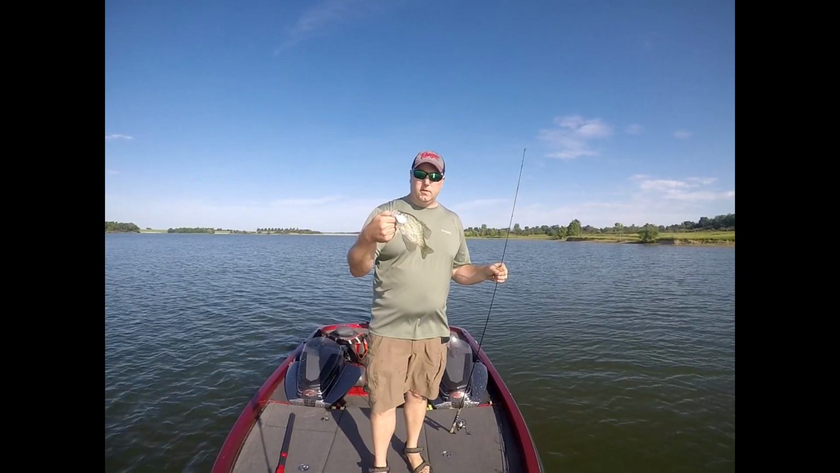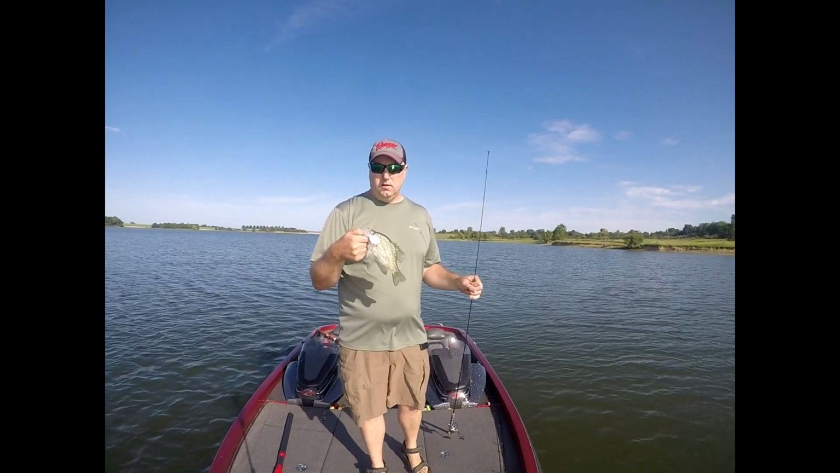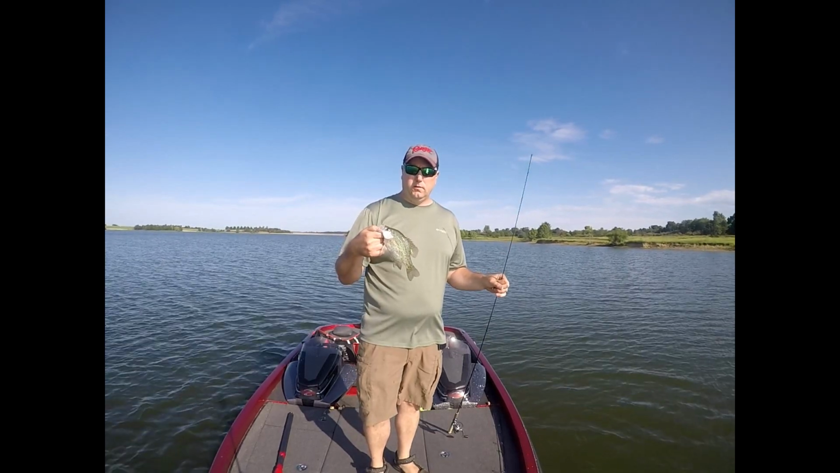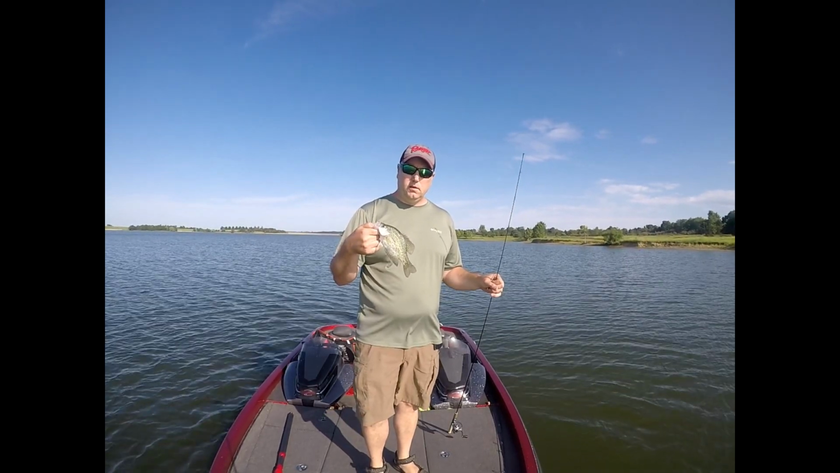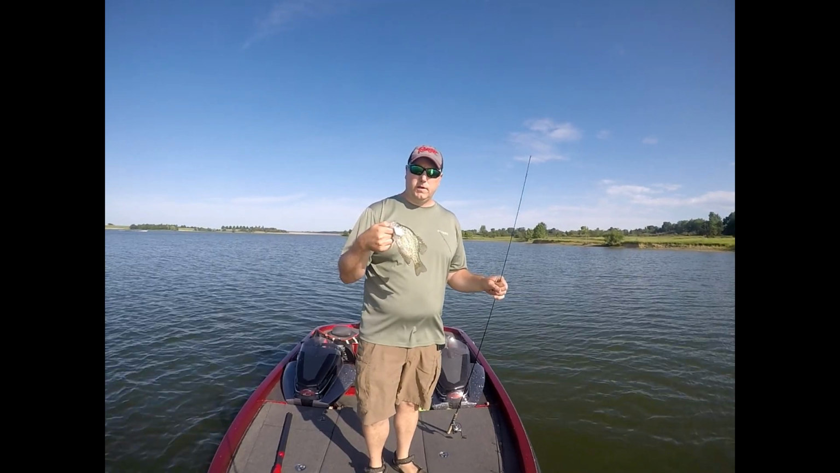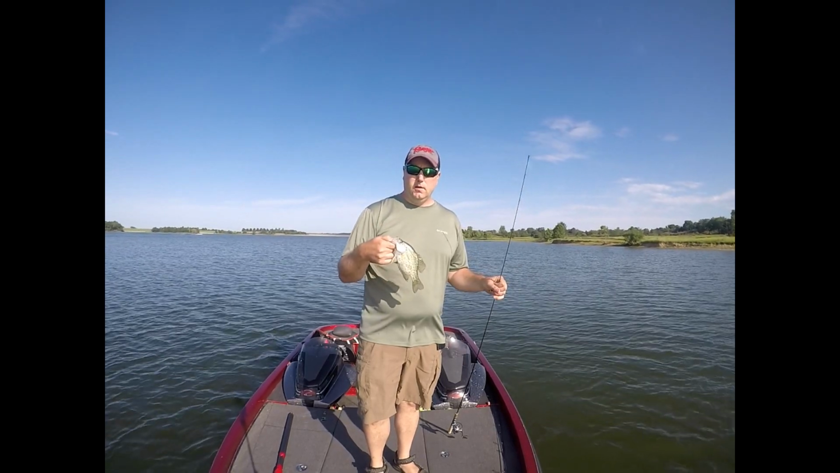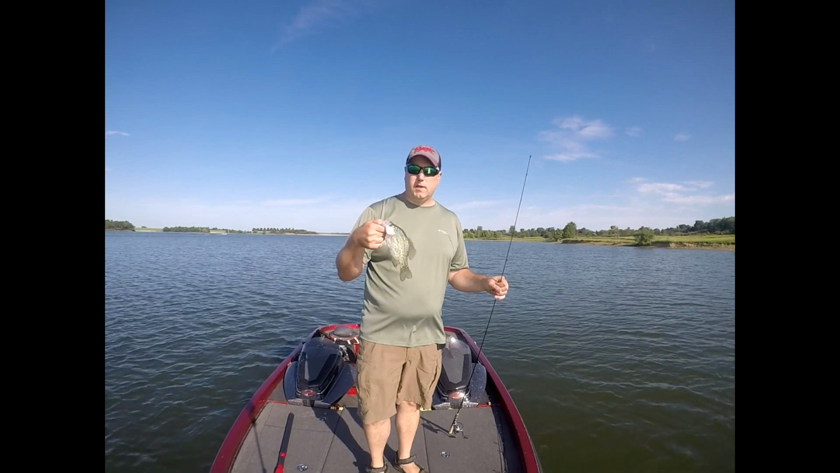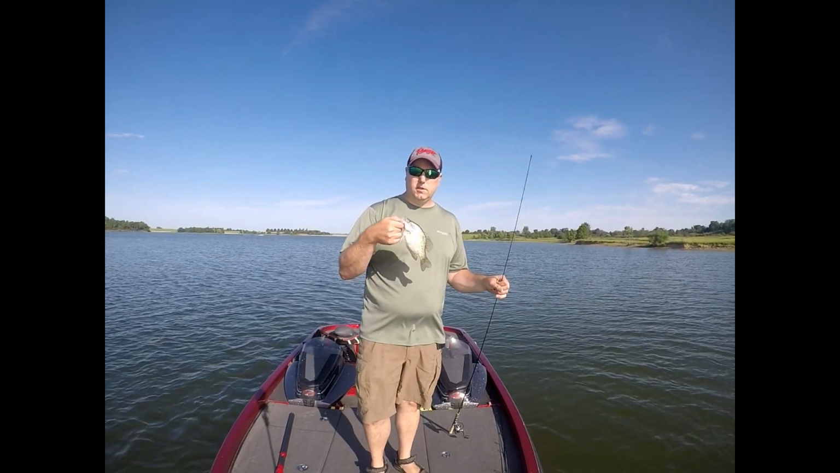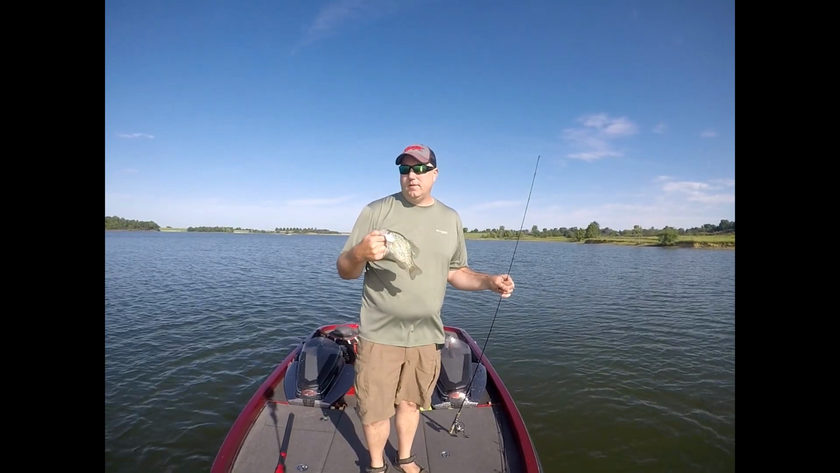There you go, folks. That is how I go about vertical jigging. So hopefully today I kind of showed you how I use my fish finders to go about finding the trees that I'm locating. Then once I locate those on my console unit, my console fish finder, I fine tune it with my front end fish finder to where I'm sitting right over top of those trees, and I can see those fish coming in and out of those trees and just vertically jigging down in there. And hopefully it gives you a thought.